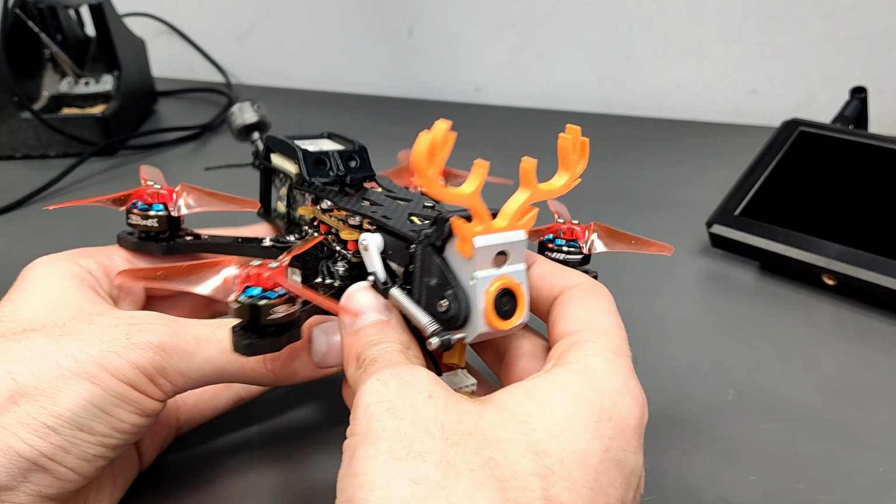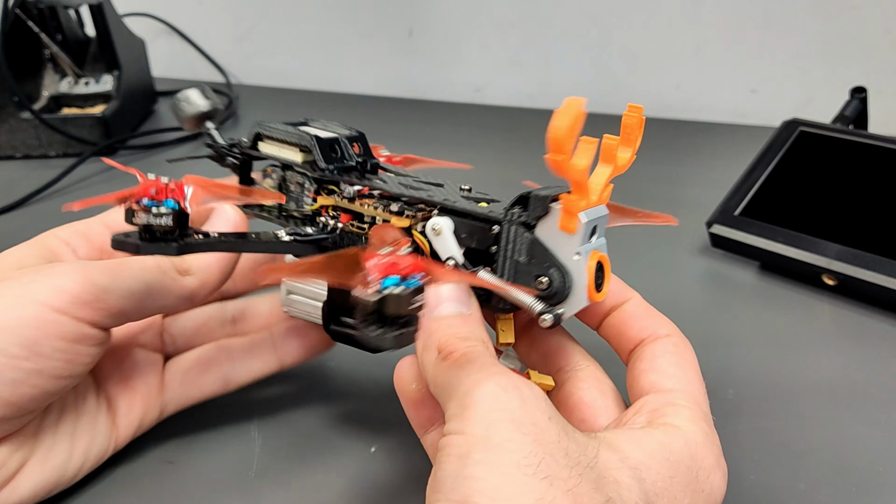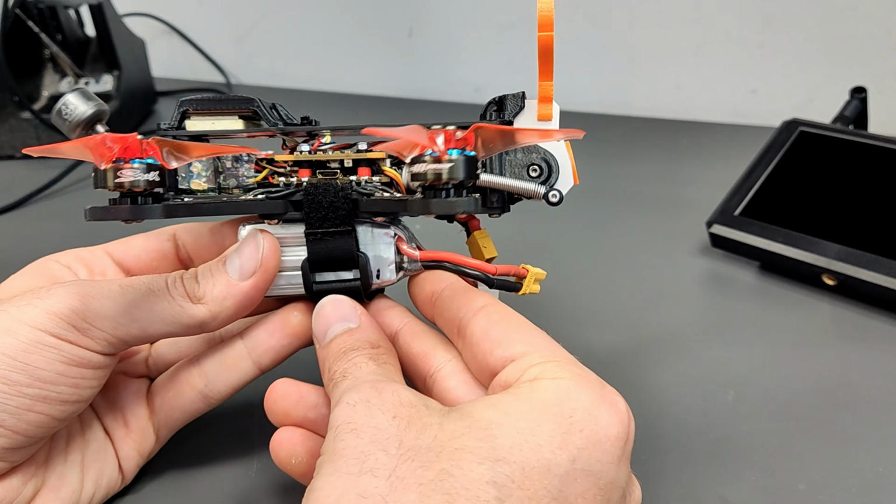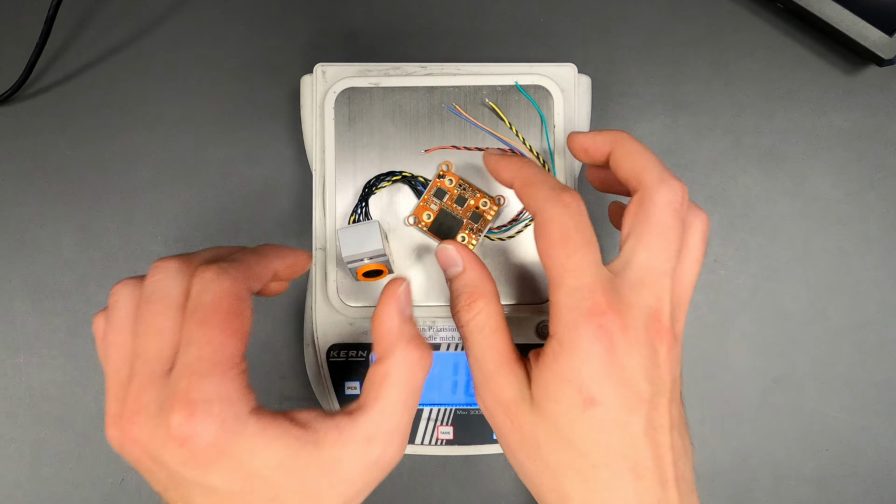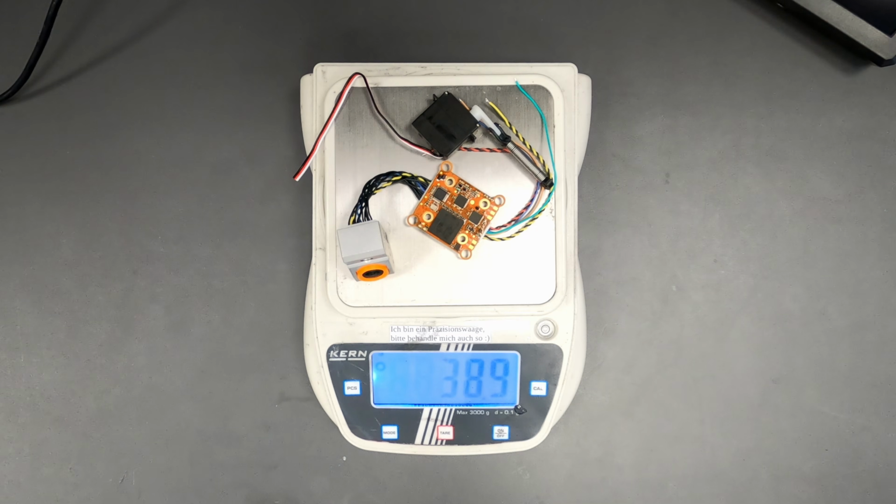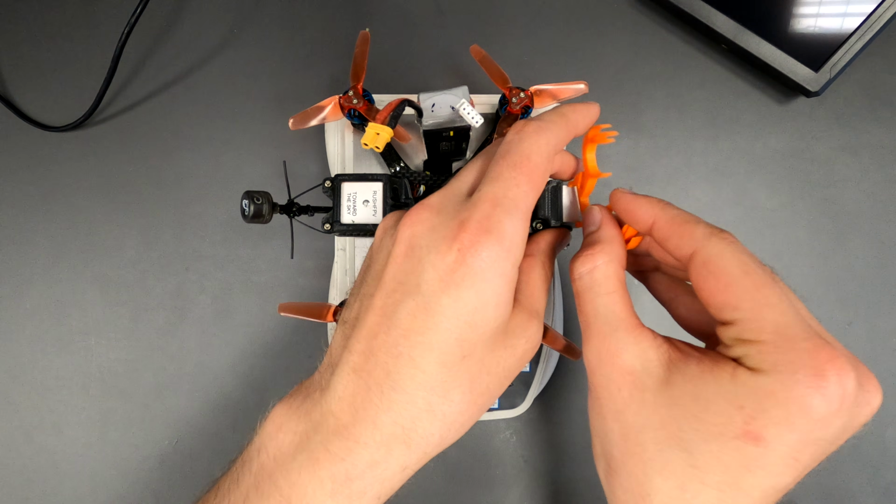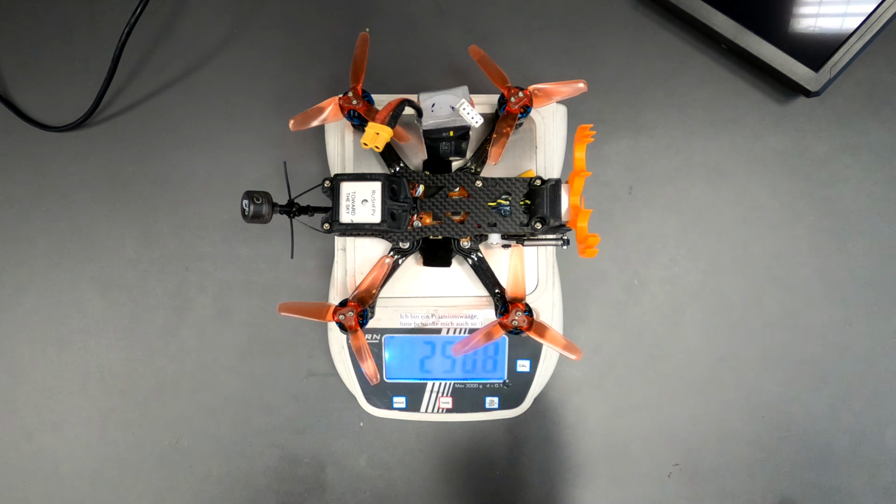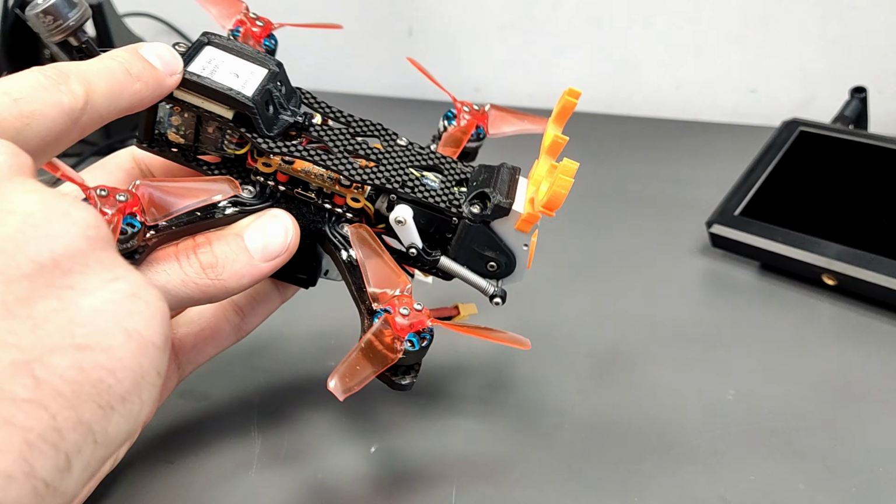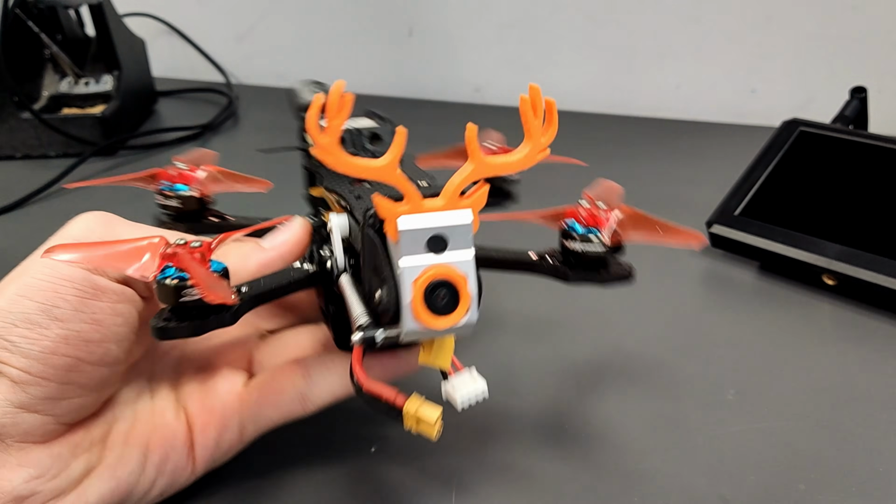Due to its small size, it even fits into 3-inch quads. Here we use an all-in-one flight controller and a 3S battery. The IR-Cam weighs only 27.7 gram. The servo adds another 11.2 gram. But all in all, it's possible to stay beneath 250 gram, even with our awesome antlers. Nevertheless, the 3-inch quad is equipped with the 1-axis gimbal, GPS and buzzer. It is compatible with Betaflight and iNav.